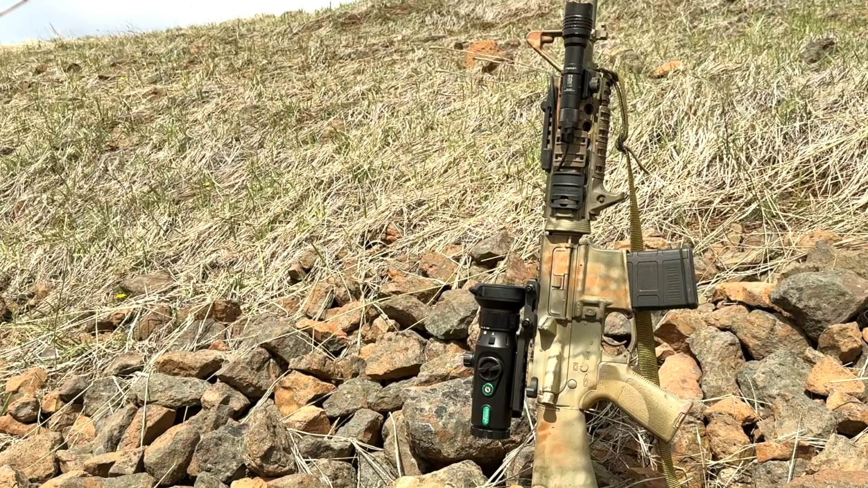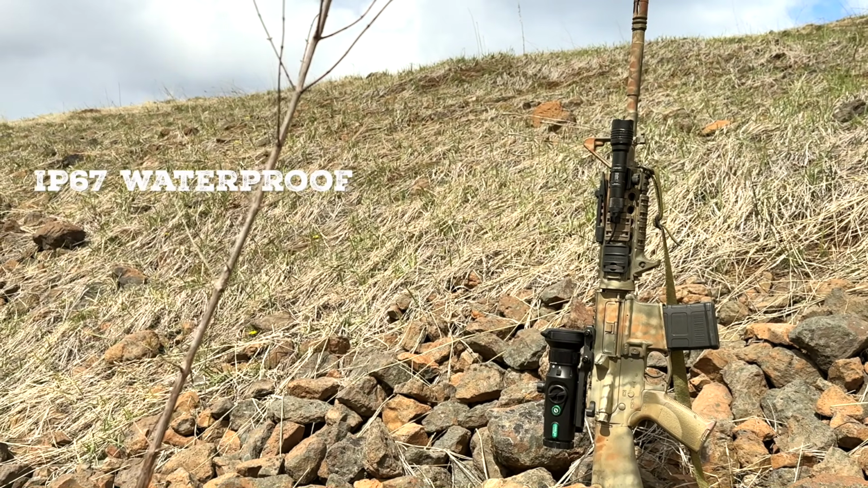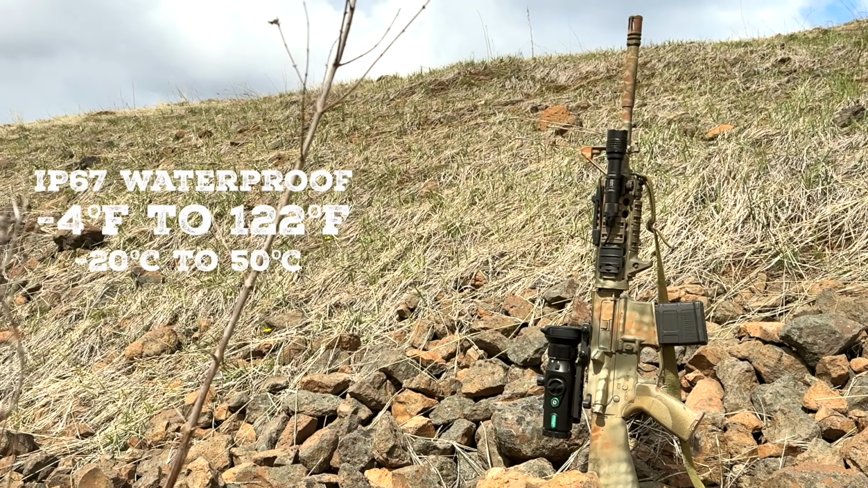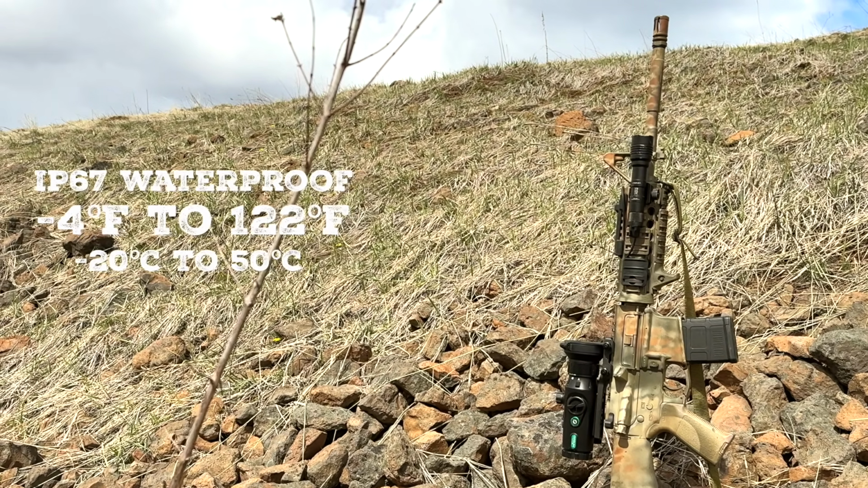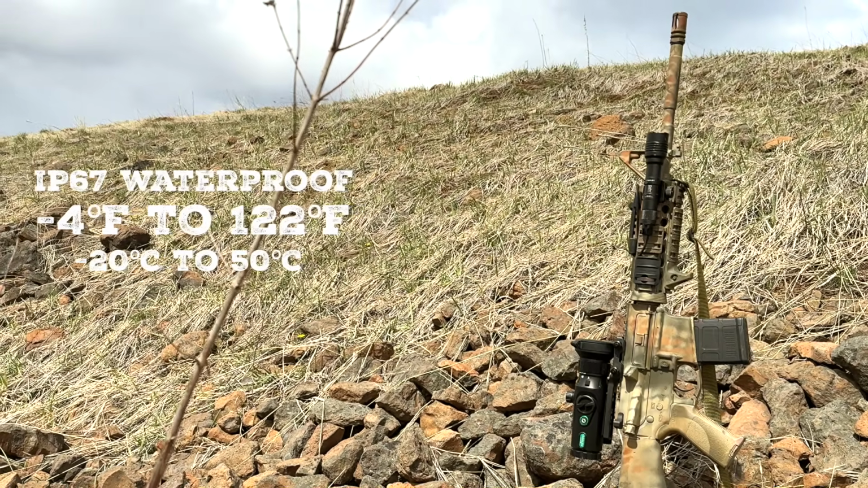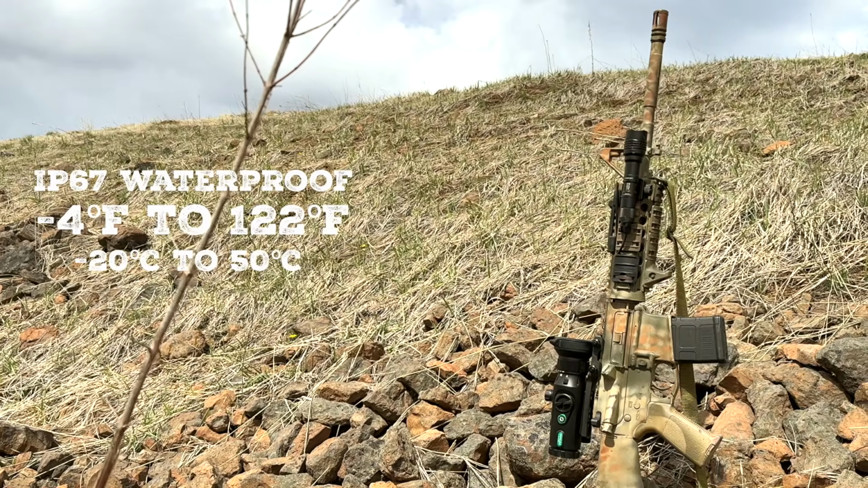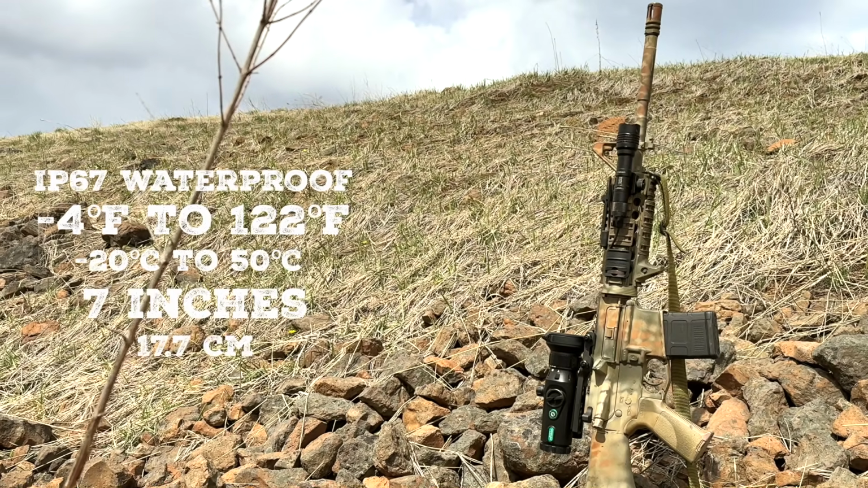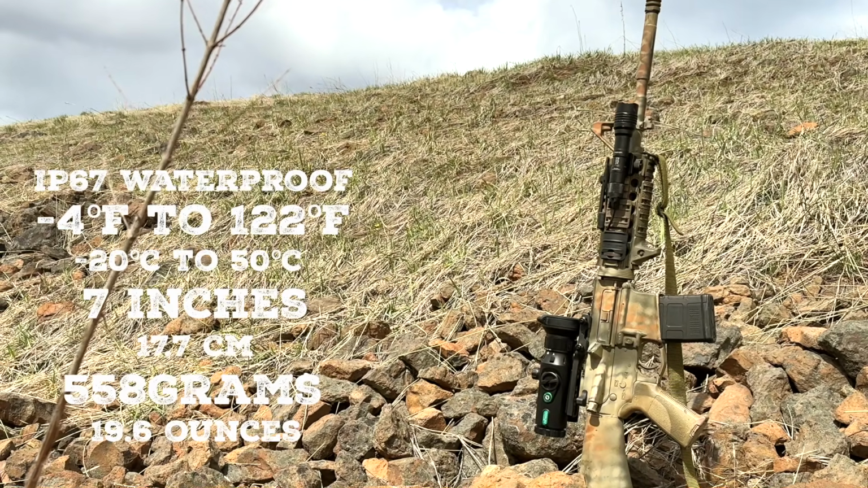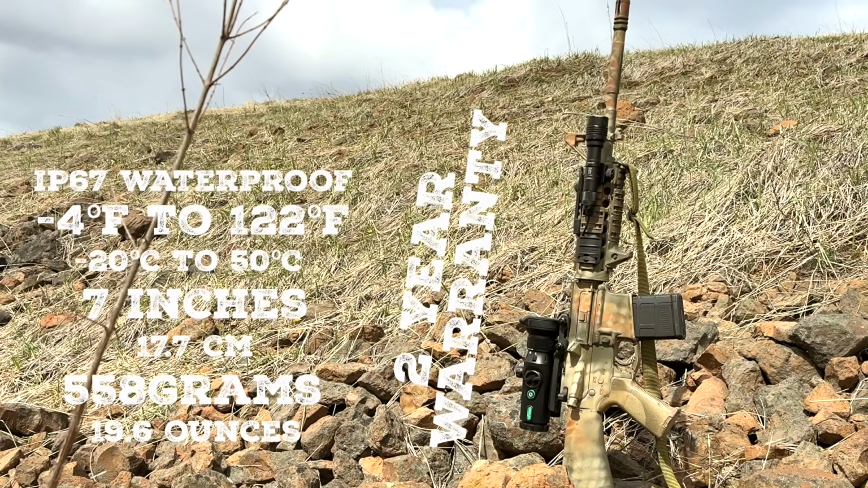The MT1000 happens to be a one-piece aluminum body that is IP67 rated, waterproof, and the thing will operate from -4 degrees Fahrenheit all the way up to 122 degrees Fahrenheit. So even if you left this in your car, or if you're out on the hottest day, the thing's still going to work for you. It's a rather compact scope, coming in at about 7 inches, and OneLeaf says that it weighs in at about 558 grams. OneLeaf includes a 2-year warranty on this thing, so if anything goes wrong with it, you're not stuck with a piece of foreign crap.